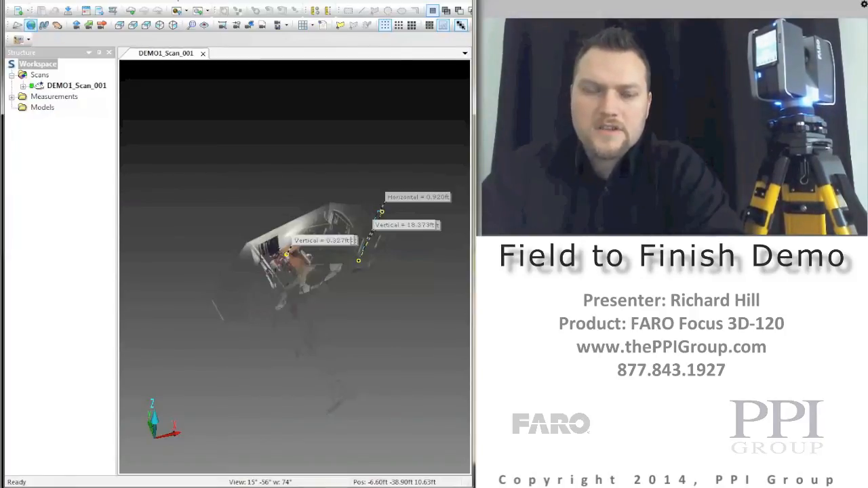In my next demonstration, I want to show the workflow from the scanner all the way through the Recap Pro software, utilizing cloud-to-cloud registration as well.